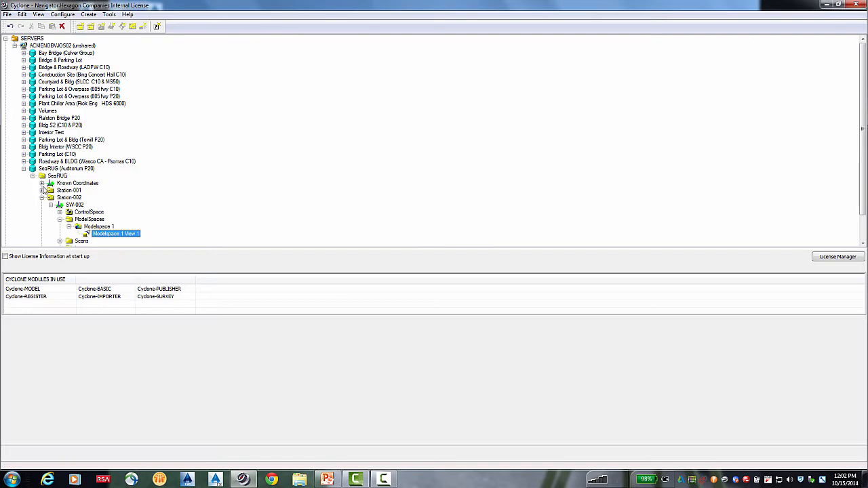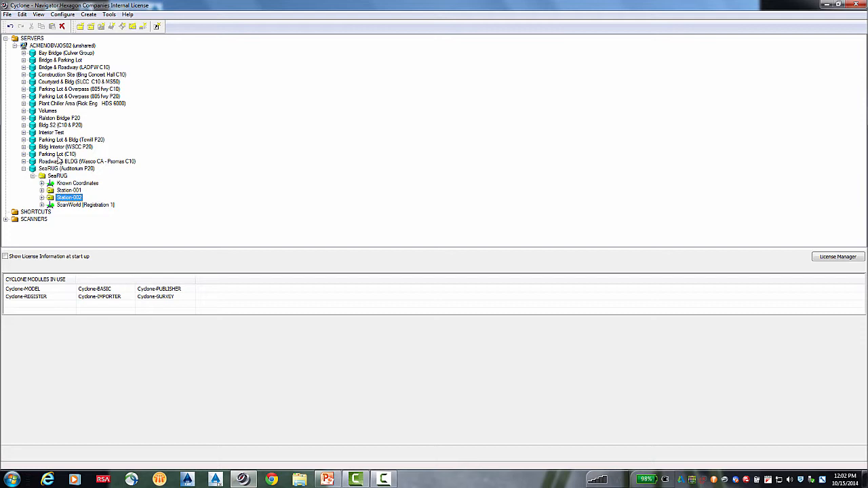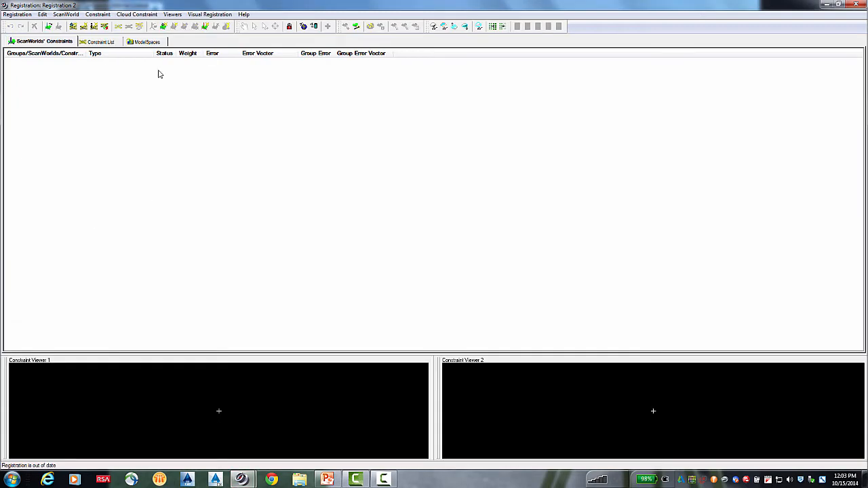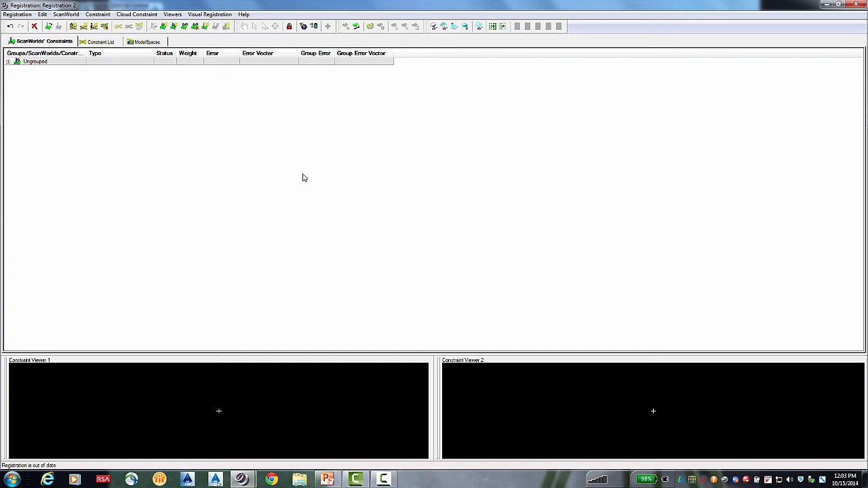So all I'm going to show today is the quick registration process that we have. And to do that, I'm going to create a whole new registration. Once I open this registration, I need to add scan worlds to my current registration. So I'm telling the software which 2 scanner positions I want to put together.